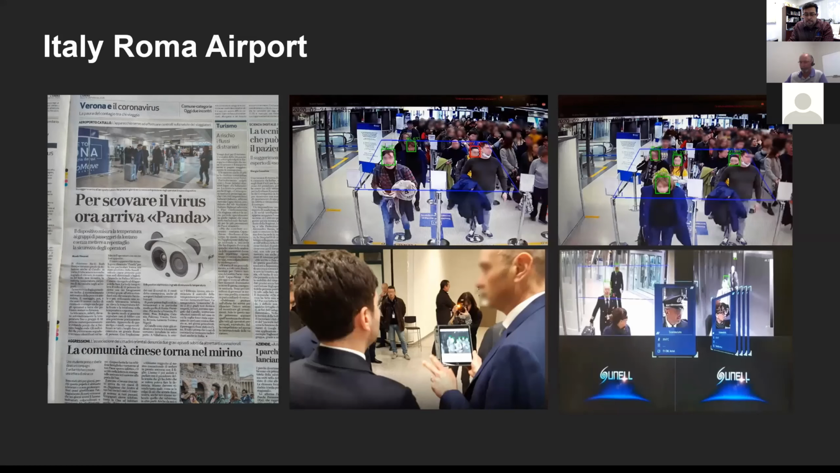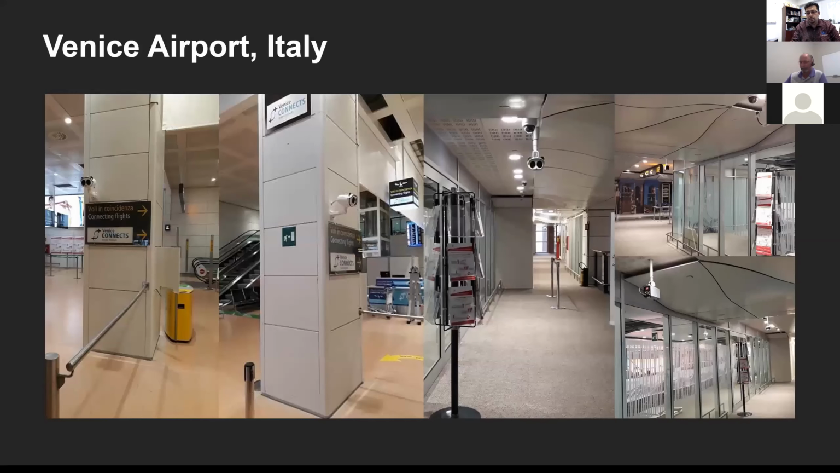Rome airport, they looked at multiple devices and decided to go with the Panda. As you see on the right side, there is that blue box, if you will, that blue square that has been defined to the camera as a parameter in which it needs to look for scanning. It also has facial recognition. On the right side, you see that as the captain has come in, he was able to be scanned.